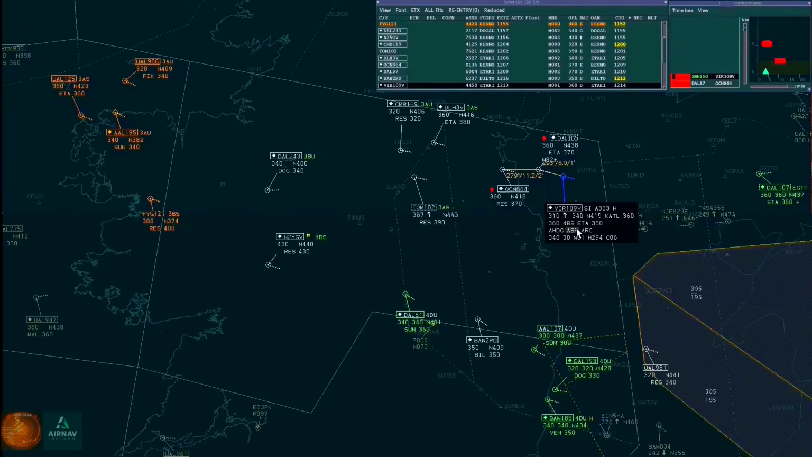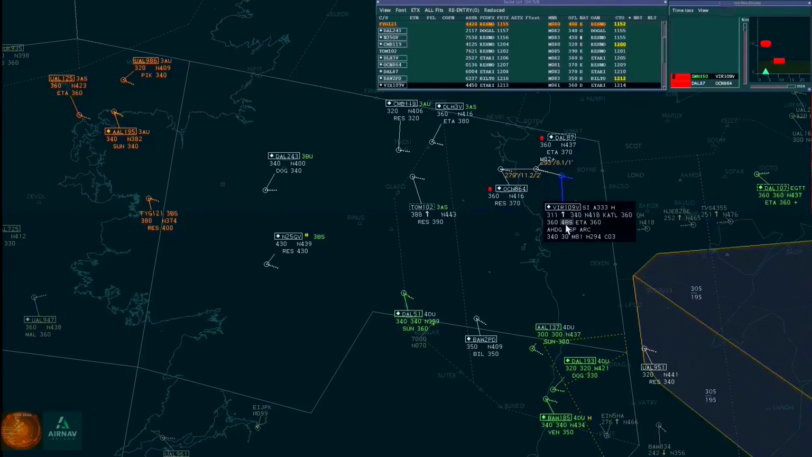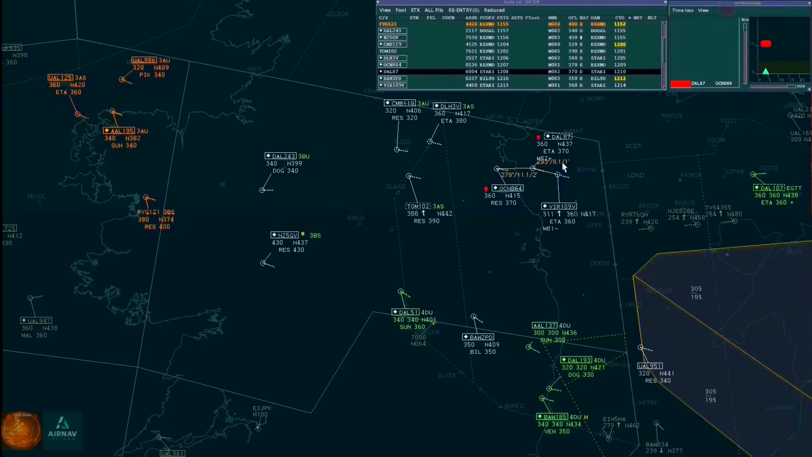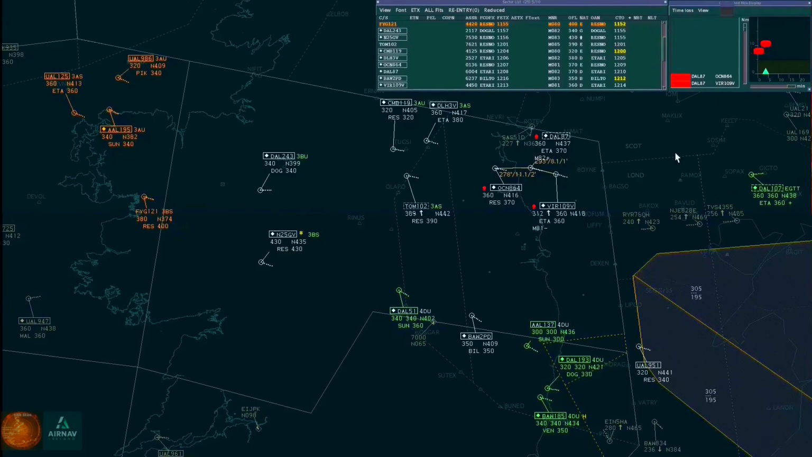Virgin 109 Victor, Shannon, speed Mach decimal 81 or less, and climb to maintain flight level 360. Maintain flight level 360, decimal 81 or less. If you want to land it too, you'll have another A330 ahead of you there by about 8.5, 9 miles. Understood. I'll land it too.